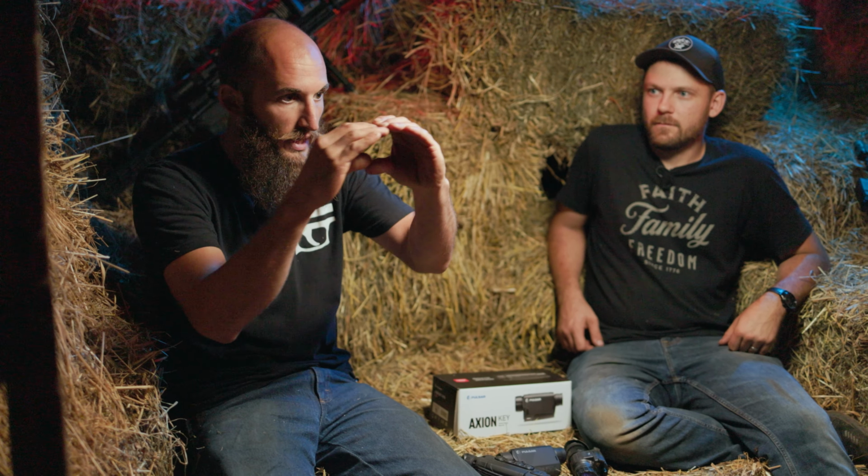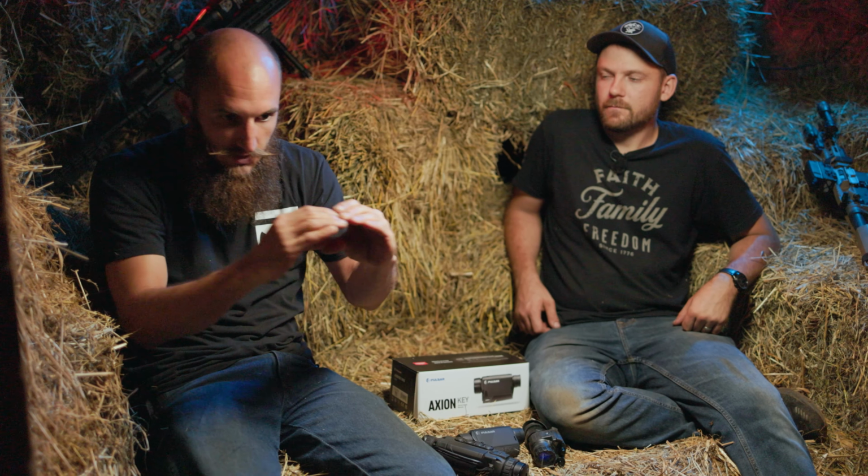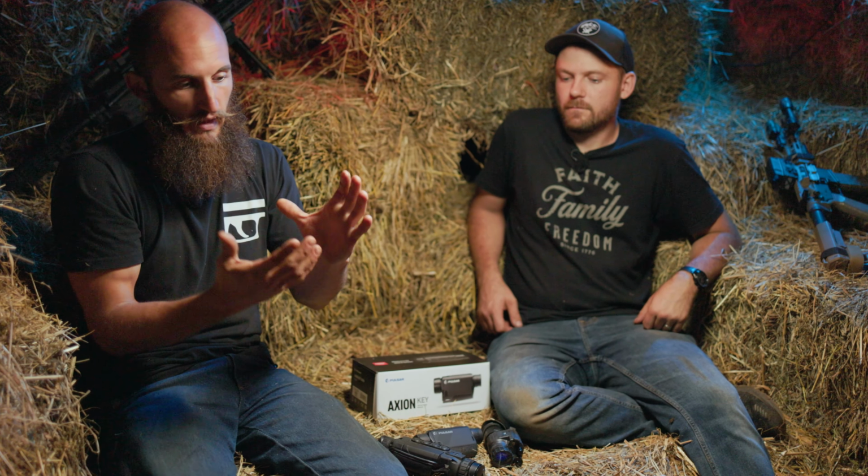But then to top it all off, that 1x magnification is 1x magnification. If you have a thermal that you're trying to scan with, and the base magnification is too high, you're gonna struggle because you're gonna be scanning a smaller area, then you're gonna have to come back and scan again, then come back and scan again with a higher magnification than I would say like 3. If you get into like 3.5 or 4 times magnification, that magnification is too high for me.